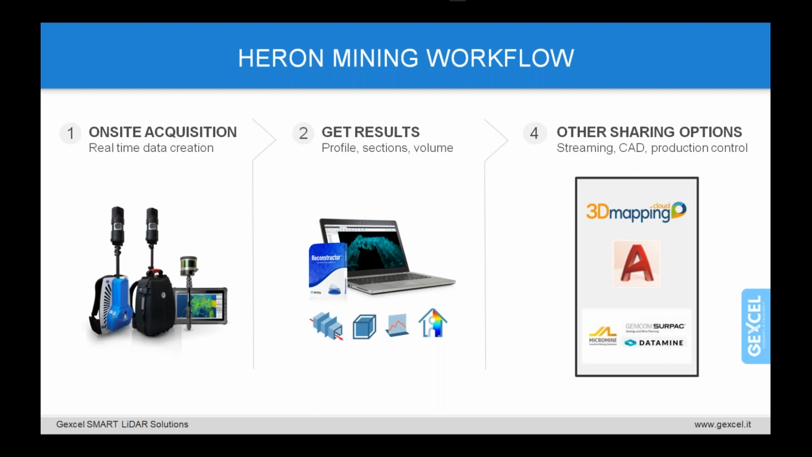But that's not all, because the big mining companies most of the time have specific software to plan and manage the mine site production. For example, we are talking about advanced and dedicated solutions like the Micromine platform, Surpac, Datamine, and HERON perfectly fits their requirements, integrating HERON data in the mine asset management.